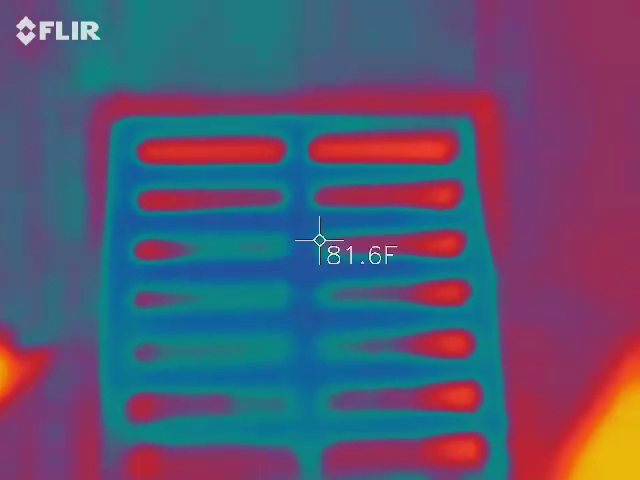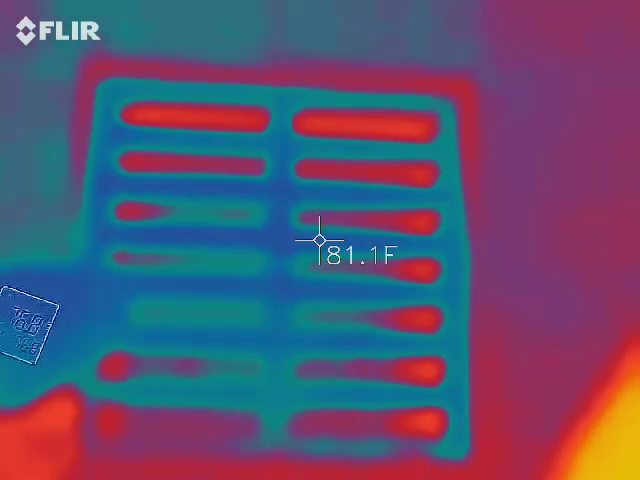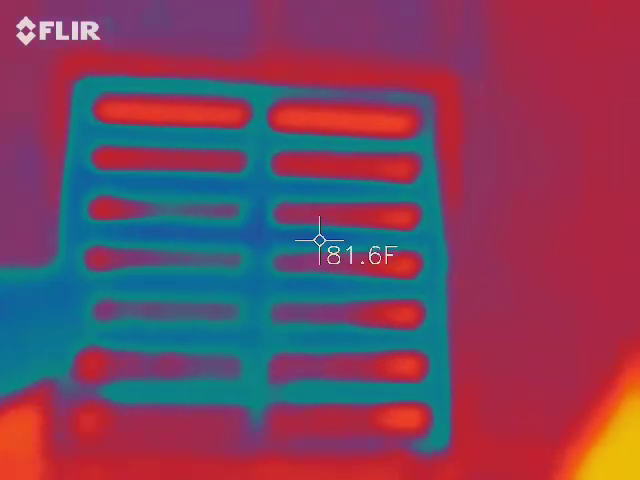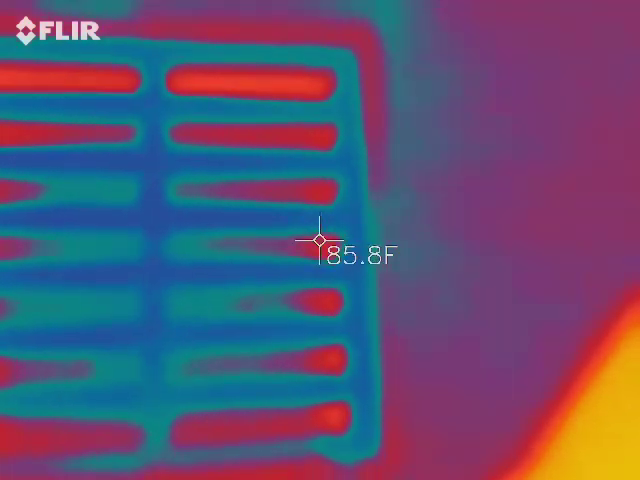Shoot it. Well, the grate is 76. And then down there, the ground is 77. The ground is more than that. Alright, ground is hot. Everybody gather up this way.